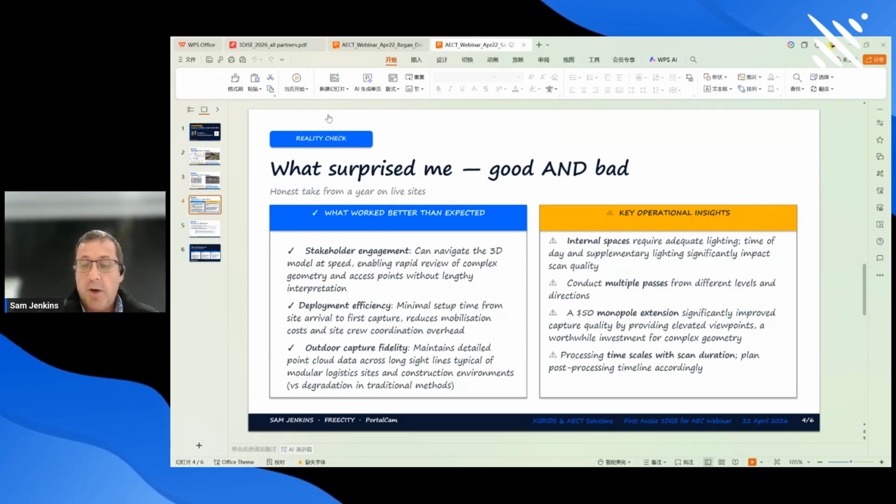A couple of operational insights, and I'm a fairly non-technical guy, so these might seem a bit basic. For the internal space, it's just adequate lighting. Lighting makes a big difference, and you shouldn't underestimate that. You could see from the basement, luckily there were lots of floodlights. We got good light, and as a result, you get really good scans and real richness of data.